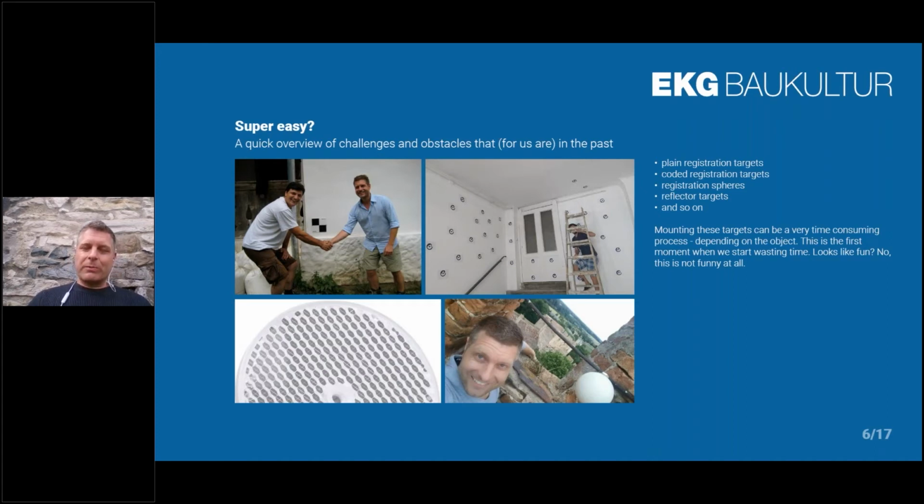We still get calls from a hospital in Vienna that we scanned, I think, 10 years ago, asking whether they're allowed to remove the targets they still find after 10 years. Well, in these photos it looks like fun, but it's no fun at all, because you need to climb towers, and you need to glue them to walls that have been plastered recently. So it was really important for us that this task of mounting targets doesn't have to be done anymore.